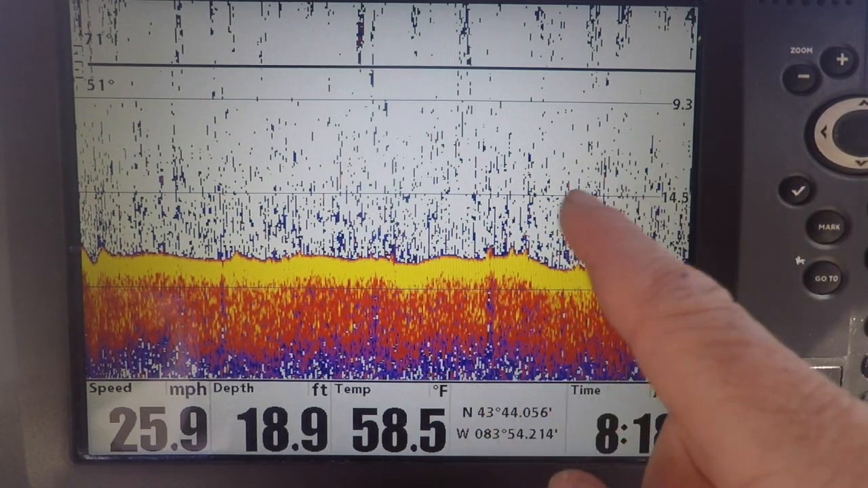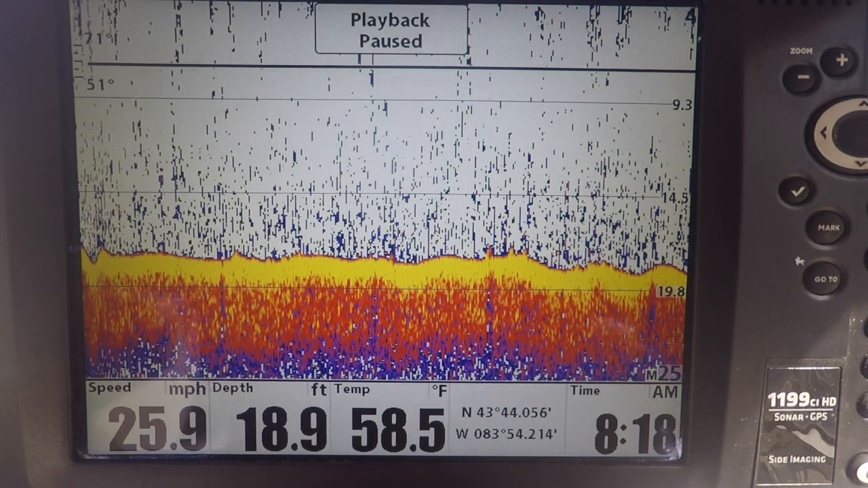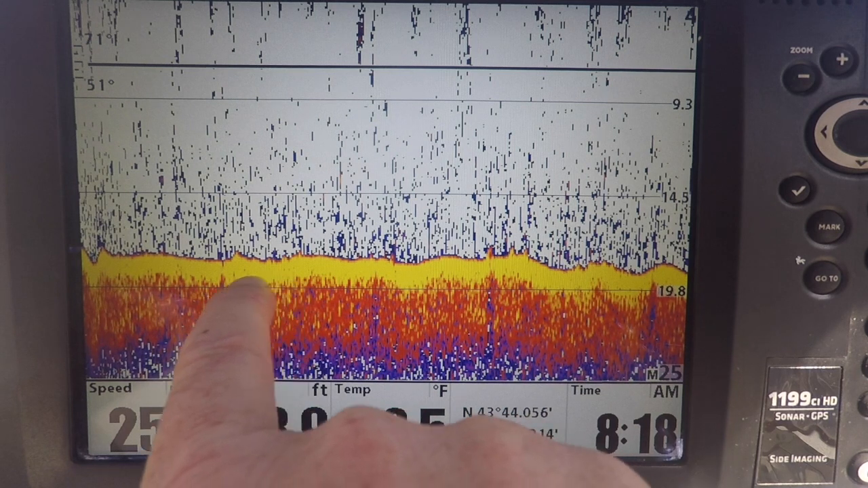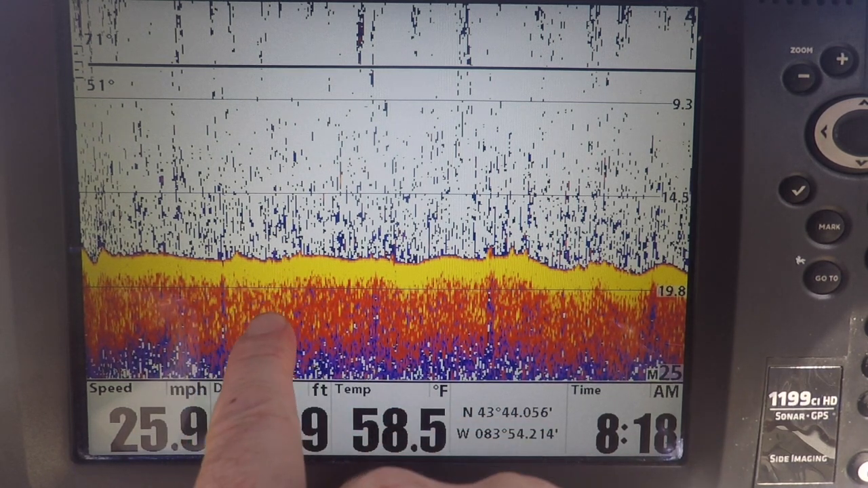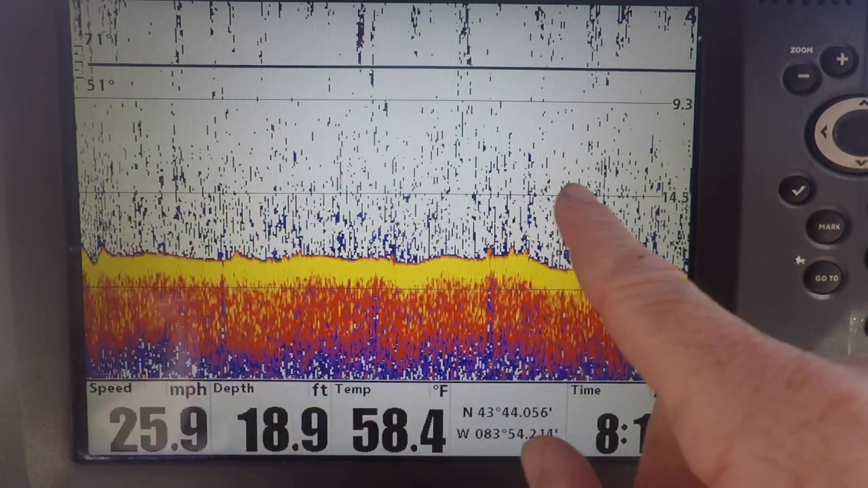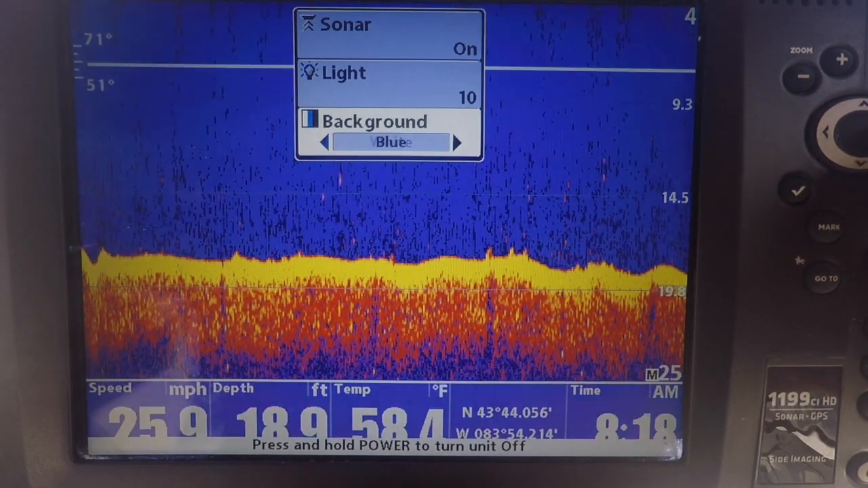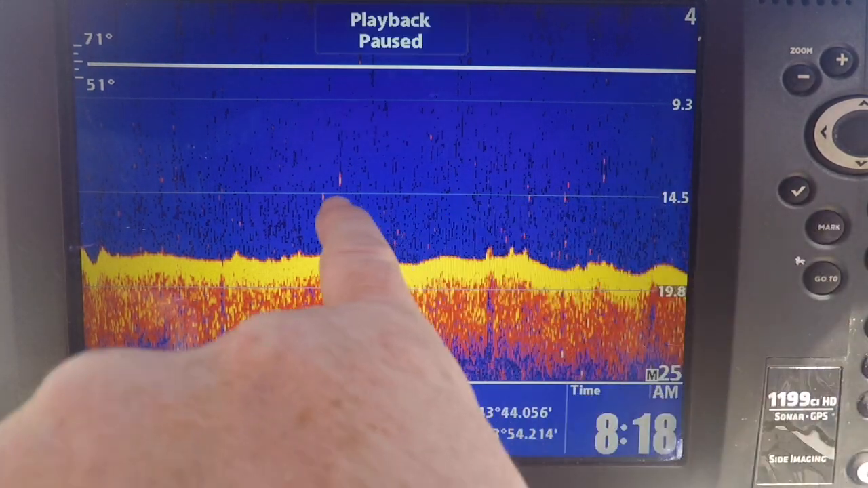You can see we're seeing a lot of little blue dots, but that's just particles in the water, just things that are reflecting. What we're looking for is something harder. Obviously yellow is the hardest stuff. Then the color palette goes to red, then like an orangish, blue, and then white. In order to filter out some of these weak signals, I also like to change my background to blue. Now you can see it really makes the red stuff pop out.